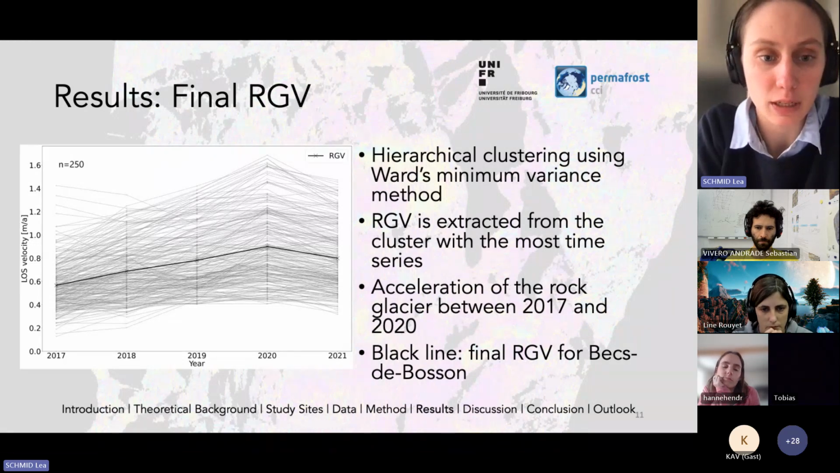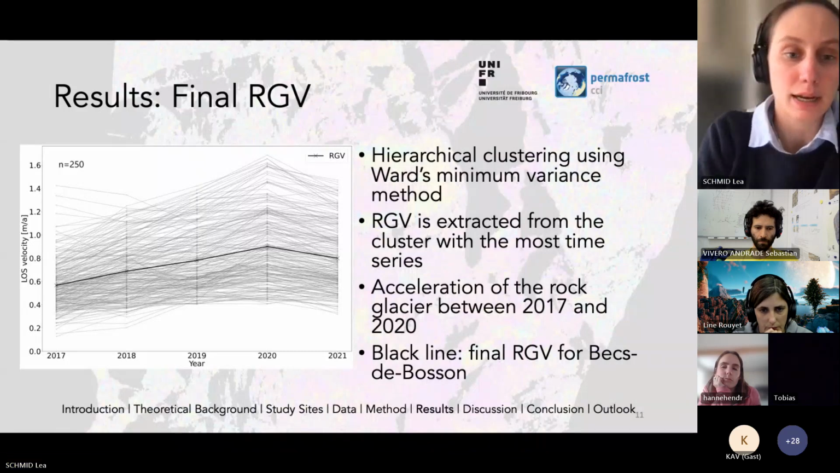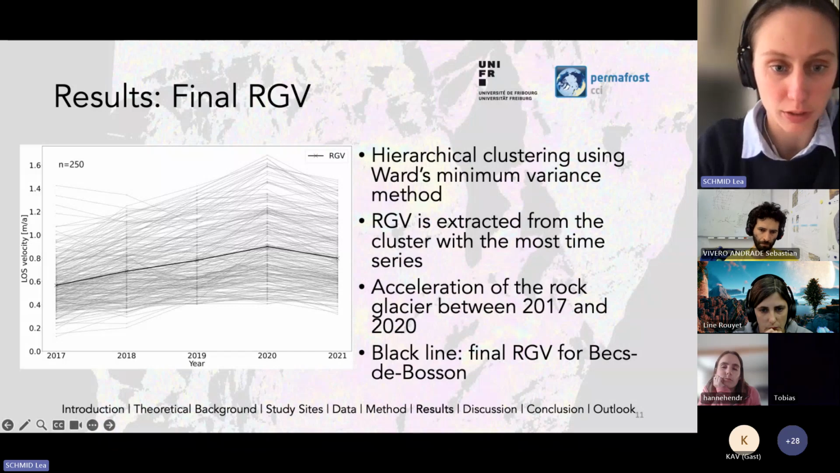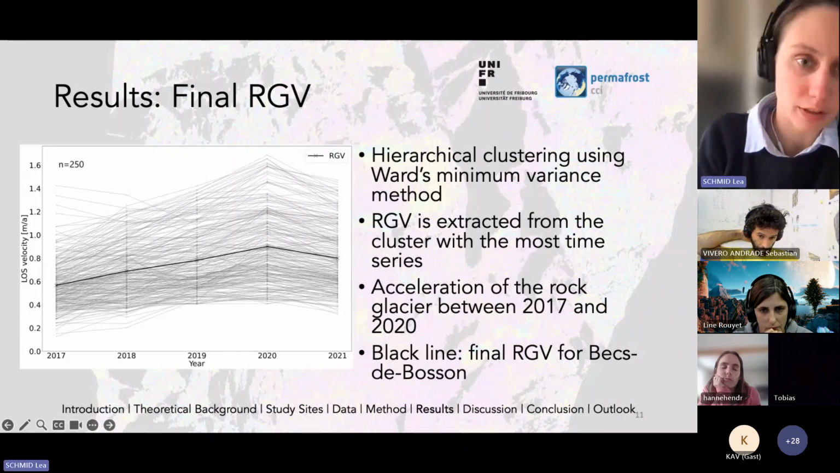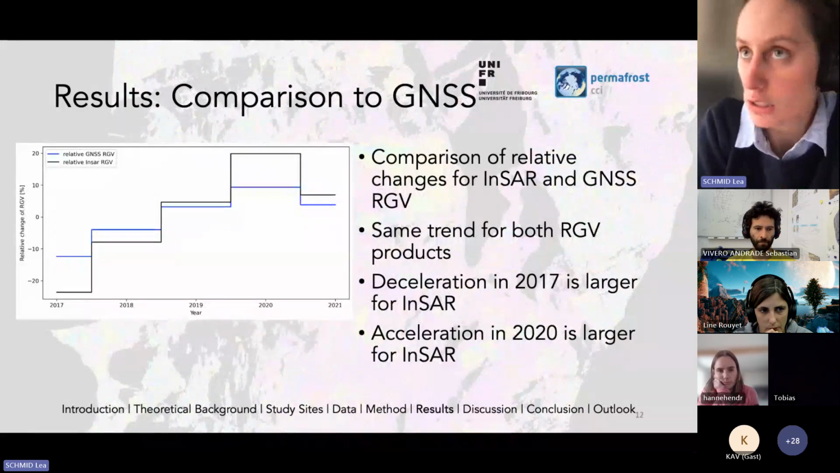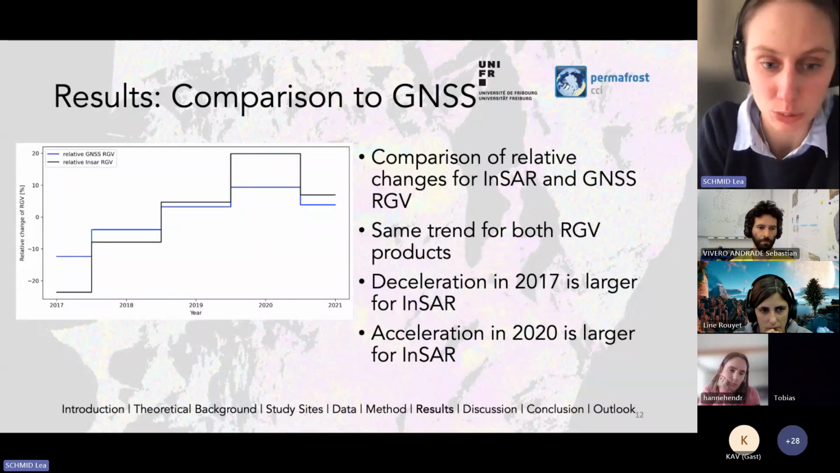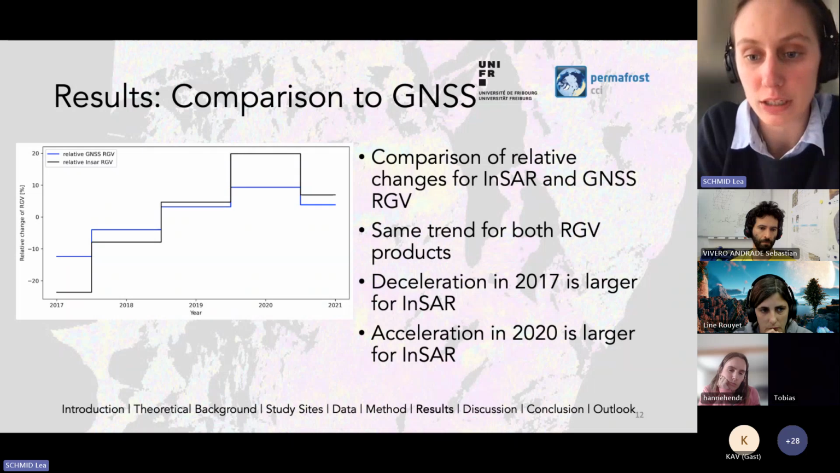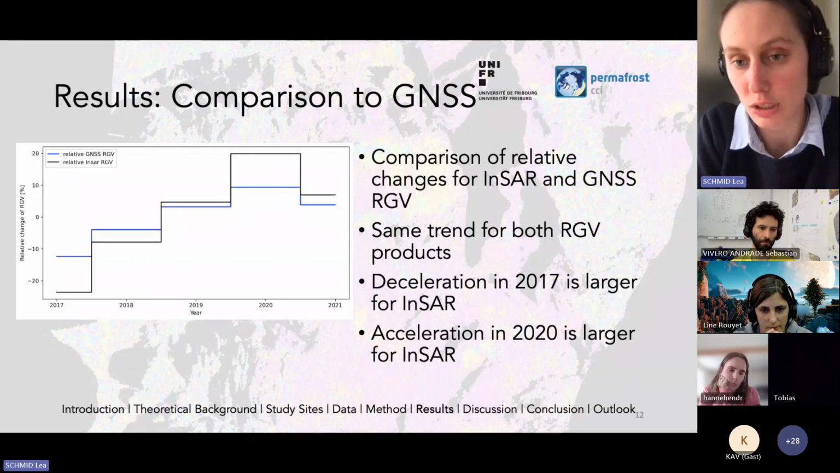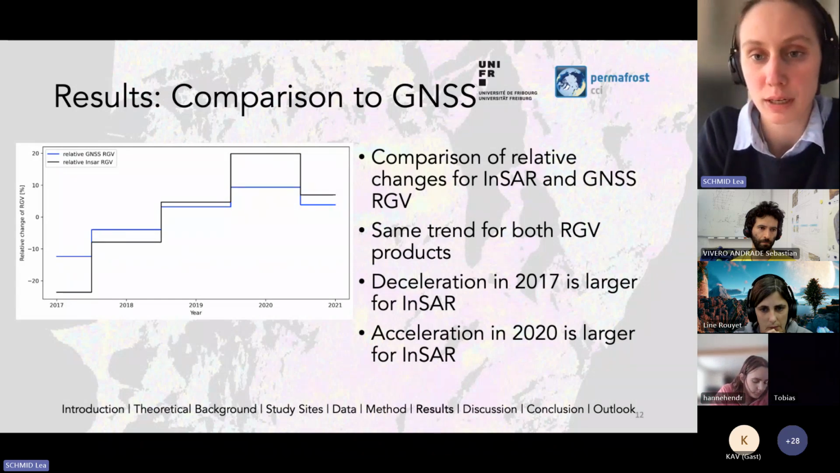And basically, we show that there is an acceleration of the rock glacier between 2017 and 2020, although we can see there are still some outliers. If you compare the relative change of this RGV product to what, for instance, Permos found for the in situ measurements, we see that the trend is pretty similar. We have 2 deviations in 2017 and 2020, which are both extremes, and the extremes are more pronounced for the InSAR time series. But in general, we can say that these trends match.